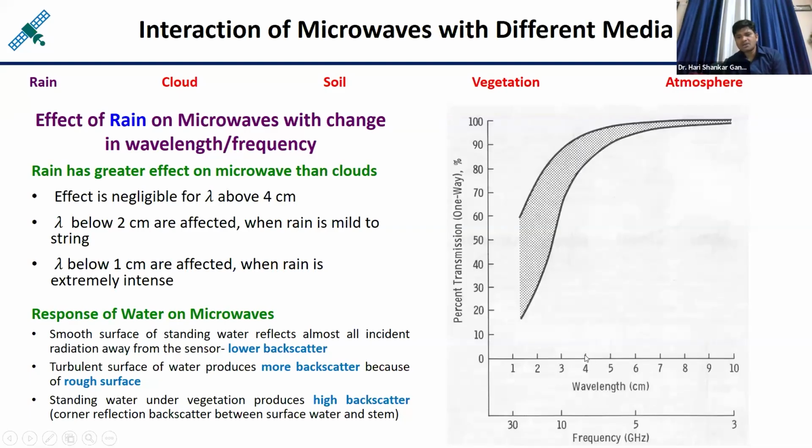going beyond 4 centimeter. Let us say 4 centimeter is somewhere here, so around 80% radiation is transmitting. So you can say if you are using a wavelength of more than 4 centimeter, then the effect of the rain is negligible. So if you are using C bands, S bands, L bands, P bands, the effect of rain is negligible.